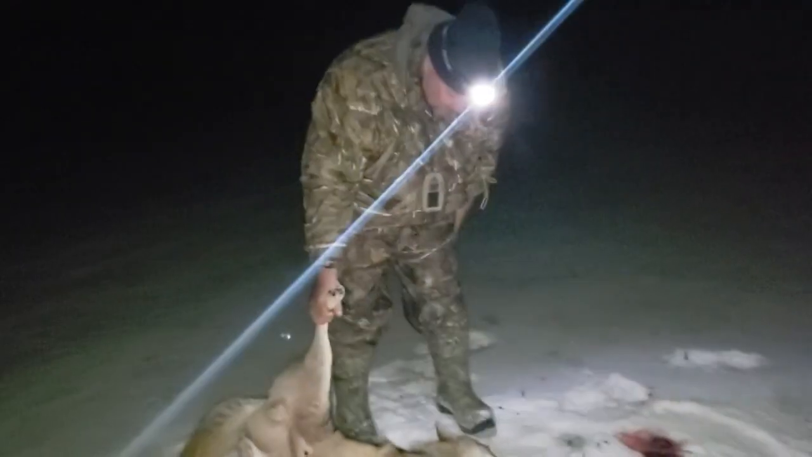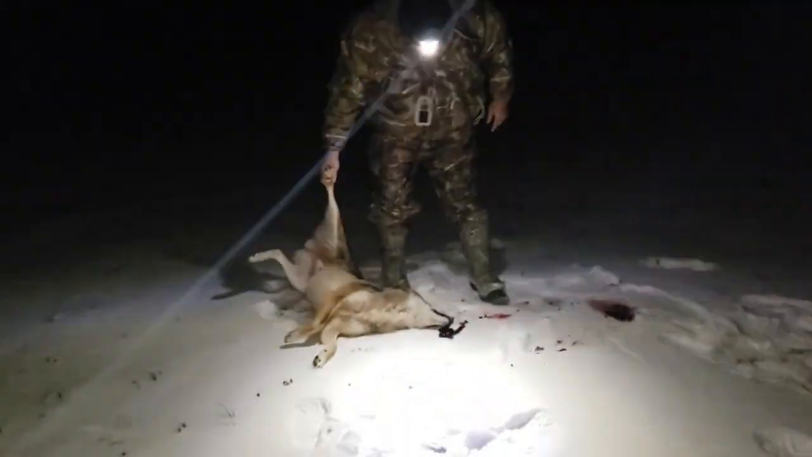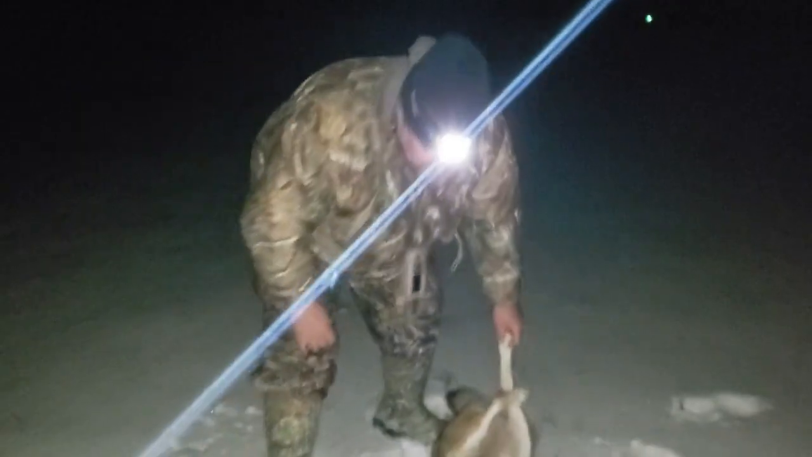The guys thought we had a female, but there's that thing in the head running. Thought we had a female, but got a pretty good sized male. That's a good one. It's a real good male. I don't know where I hit him at the first shot. I don't know. That's why he dropped hard at last shot. Now we'll get some coyote cord hooked up. We'll go get the other one. We got a long ass drag.